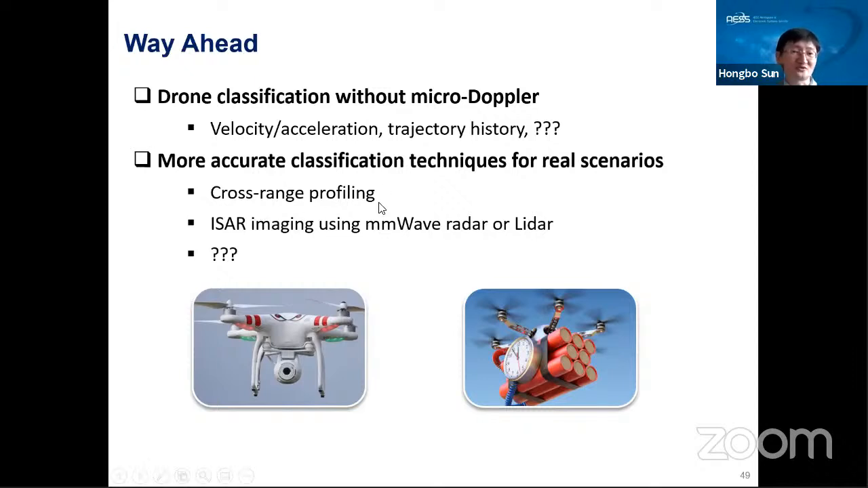Sometimes we also hope to have much more accurate classification. It may not be good enough for us to know whether this is a drone or a rotary drone, for example. We also hope to know what the drone's payload is. What is the drone carrying? Is it carrying a bomb? If we can know this, it can provide much more useful information to evaluate whether this is a threat or whether we need to alert for some other action to shoot it down.